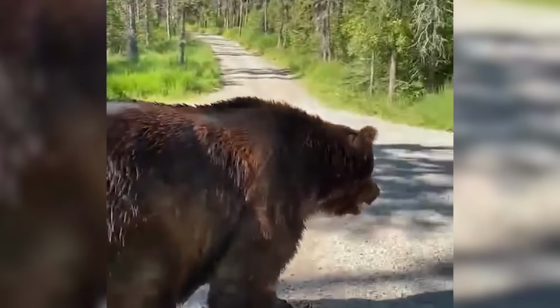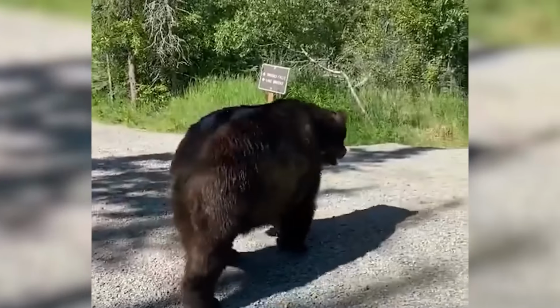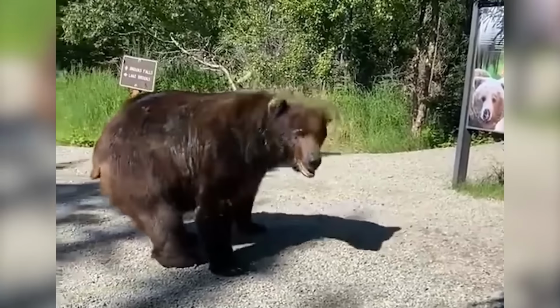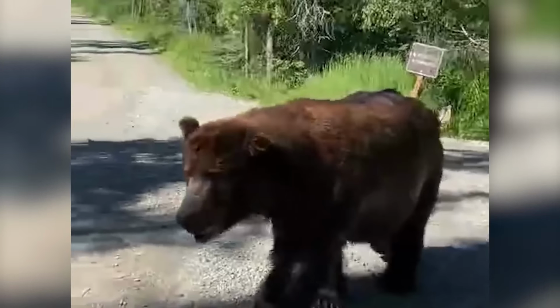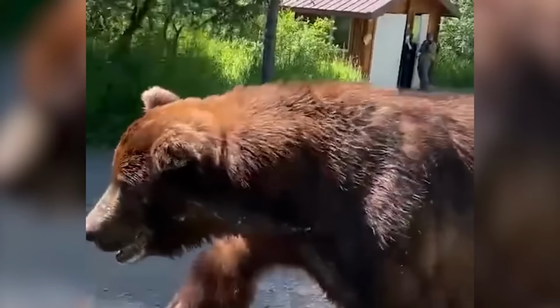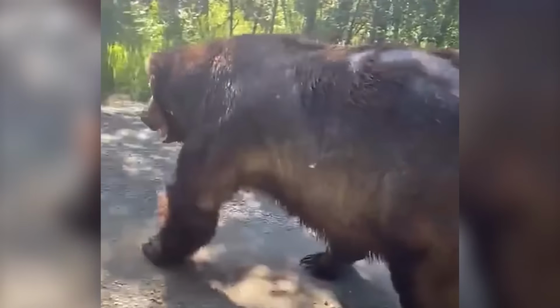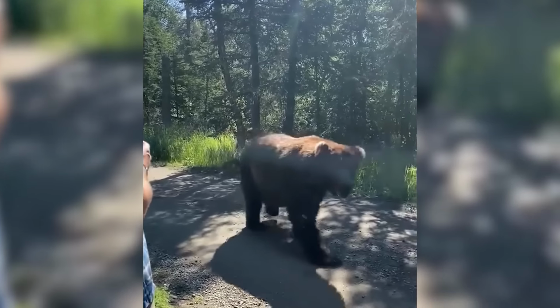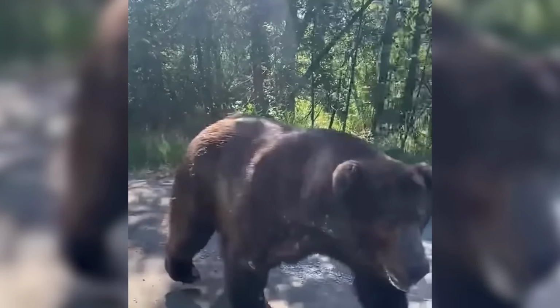It walked past the tourists without any concern and, after a while, turned around and headed back the way it came. Seeing such a huge and powerful creature from such a close distance was truly an exciting and captivating experience. Have you ever wanted to witness such massive creatures up close as well?